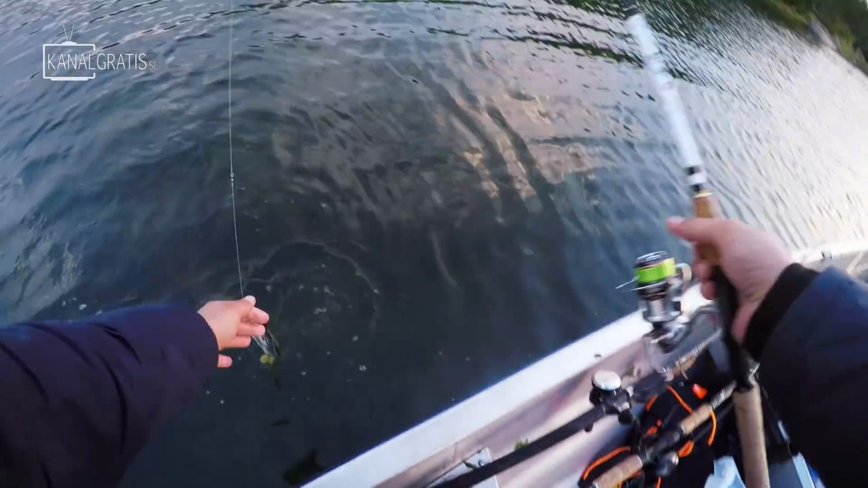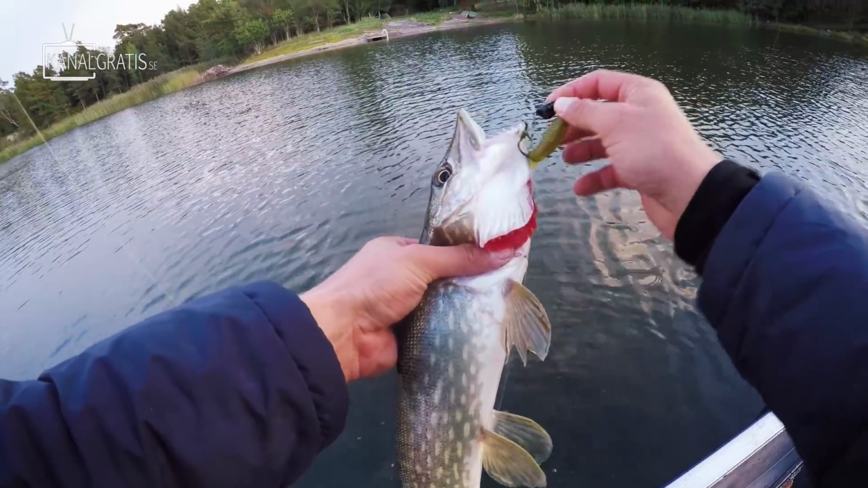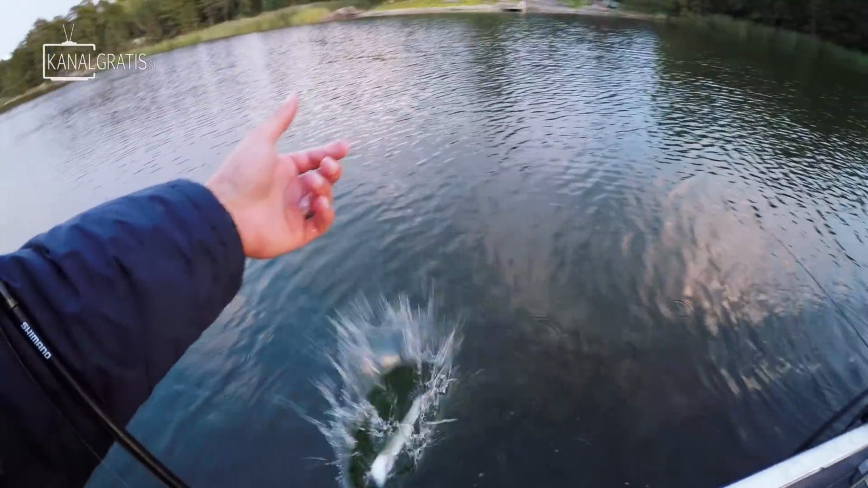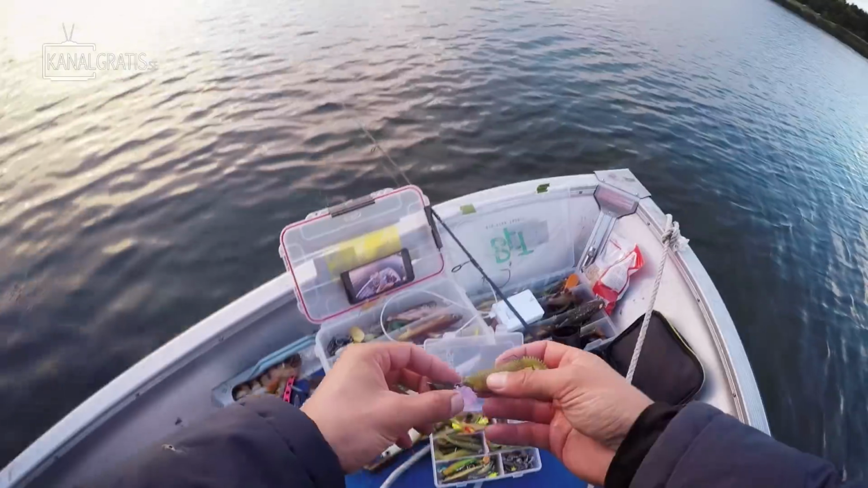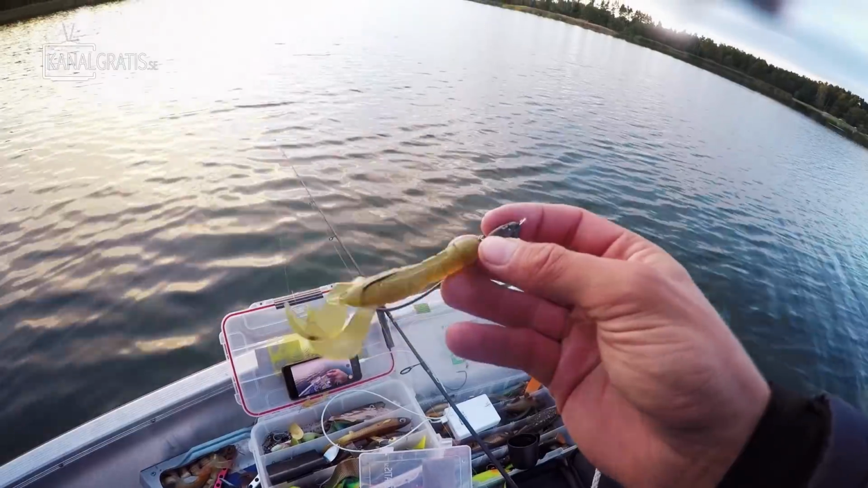Back to basic fishing, light gear, and it doesn't need to be more advanced than this. Not the right species, but sure as hell a fun fight on the light gear. Totally messed up the monkey rib. This head was a bit too heavy. I'm gonna change to something lighter. Might actually try this one, a monkey craw.